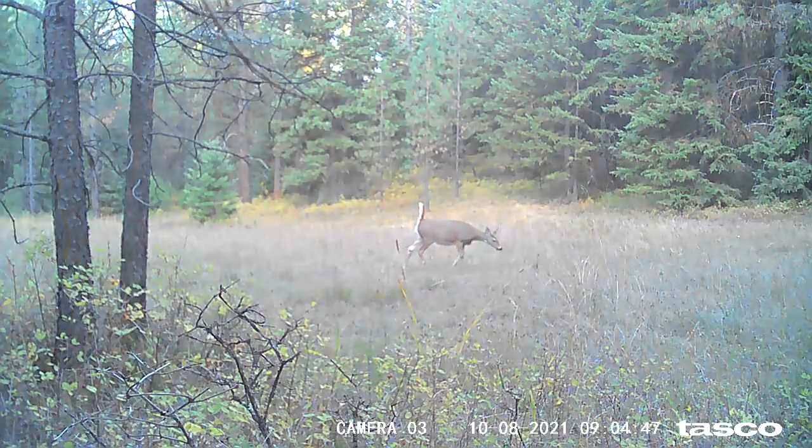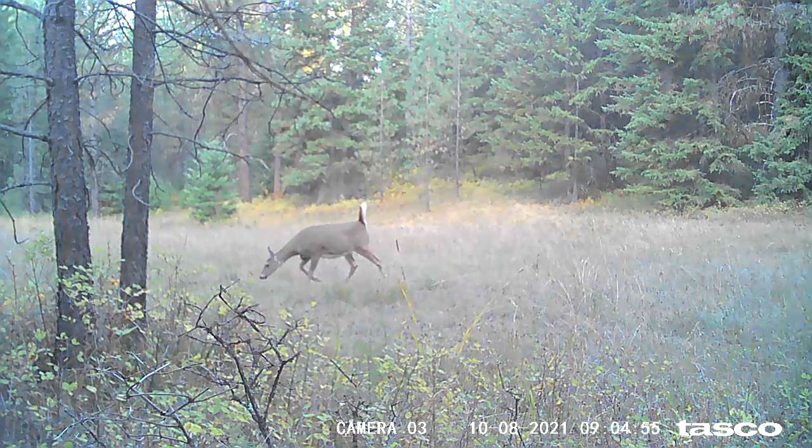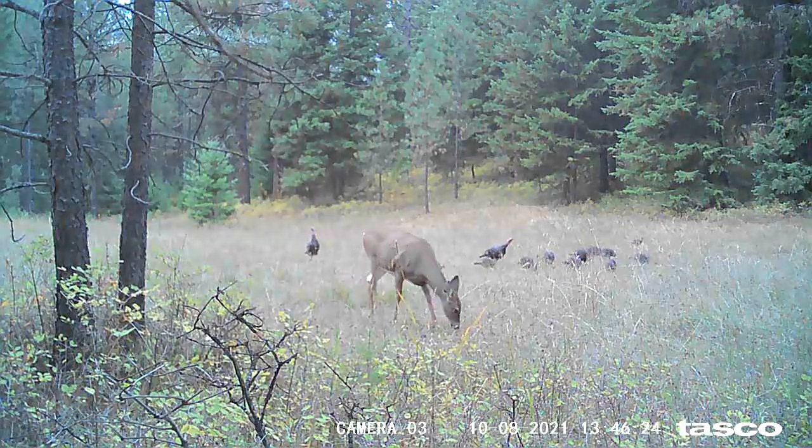This next one is kind of cool. See how her tail's up? That white flag shows that she's really nervous about something. Not sure what, but in this next clip, you'll see that she really is nervous. She ran off, came back, tail is still up in the air. That white flag is a warning to other deer. And here she just bolts into the woods out of this clearing.